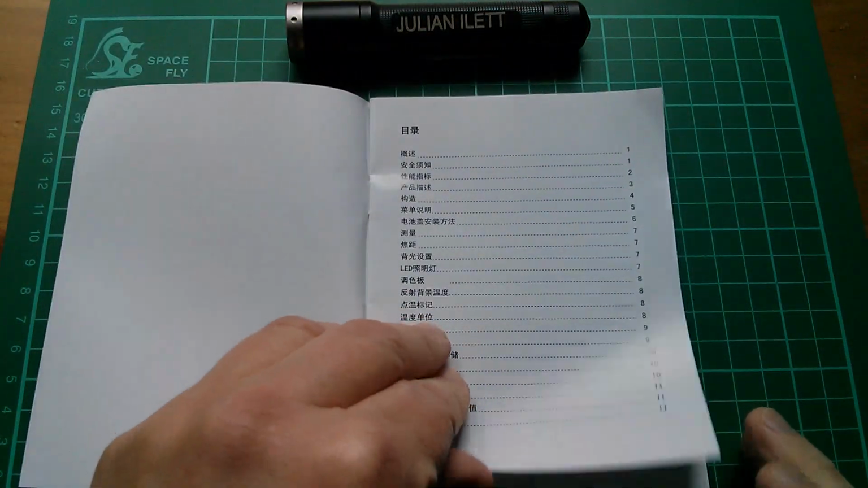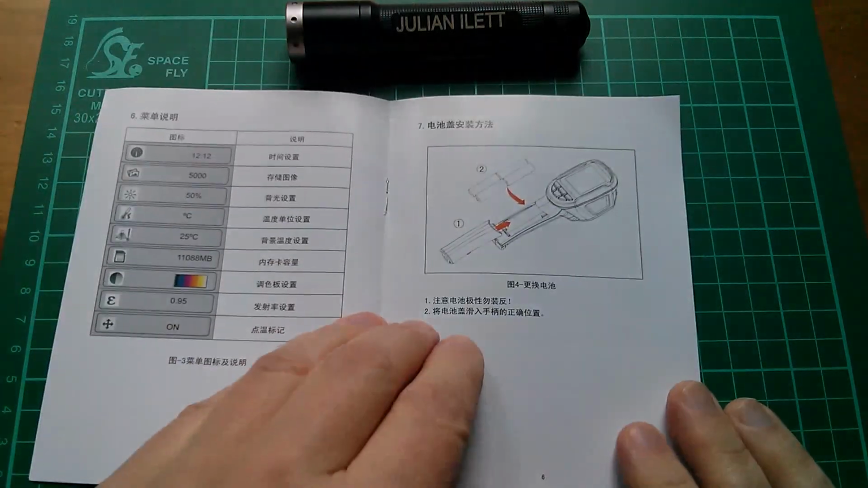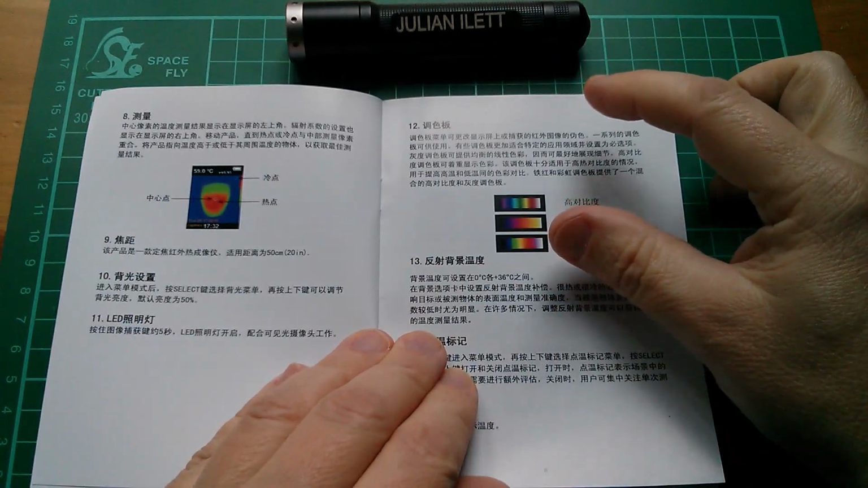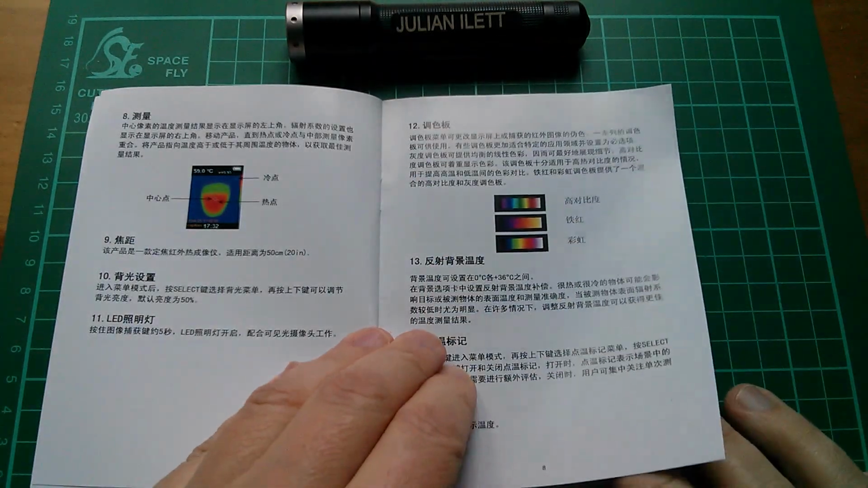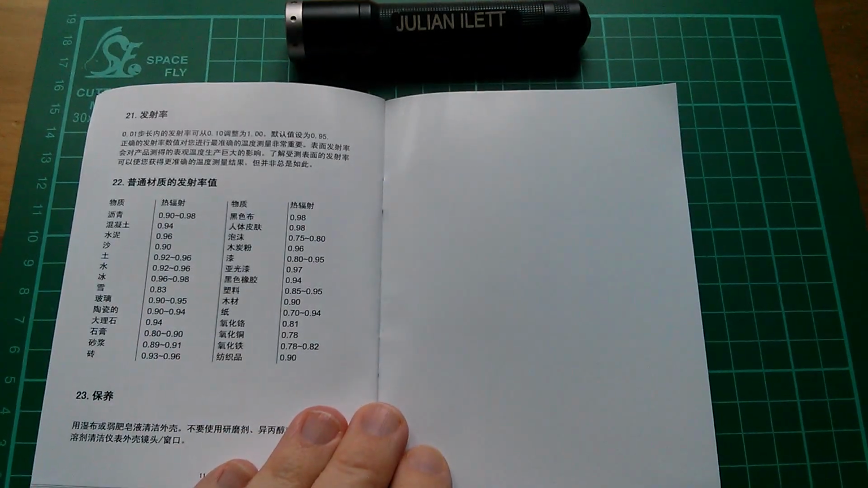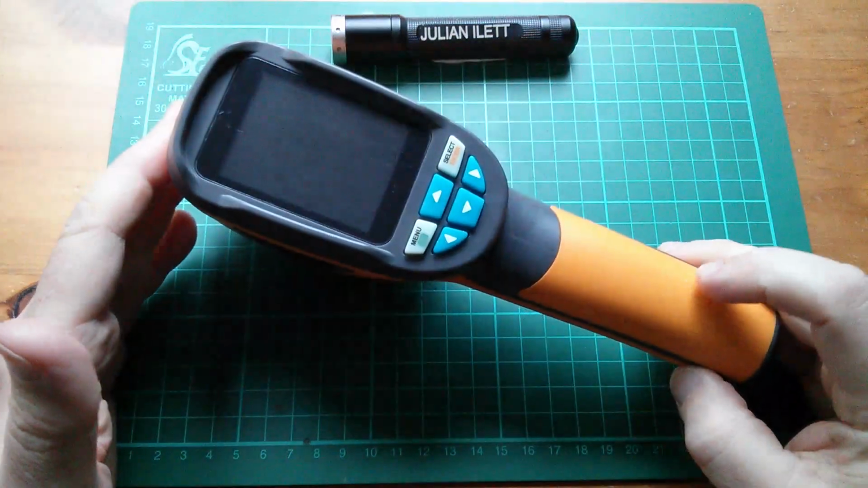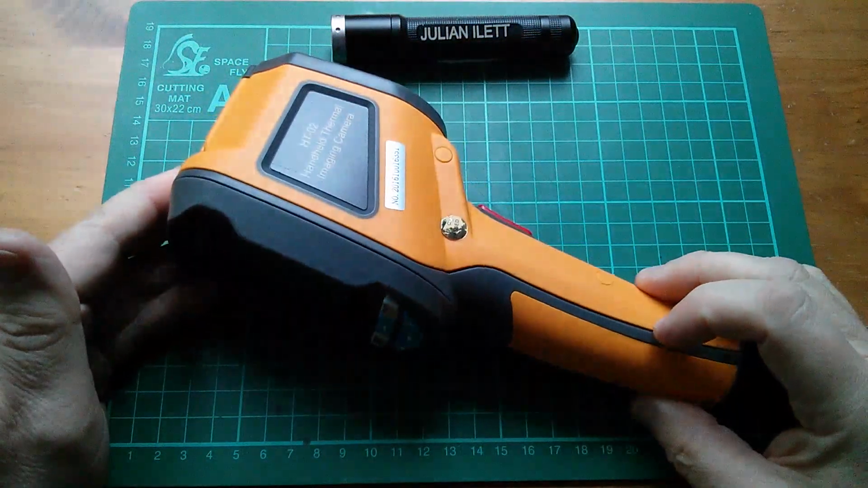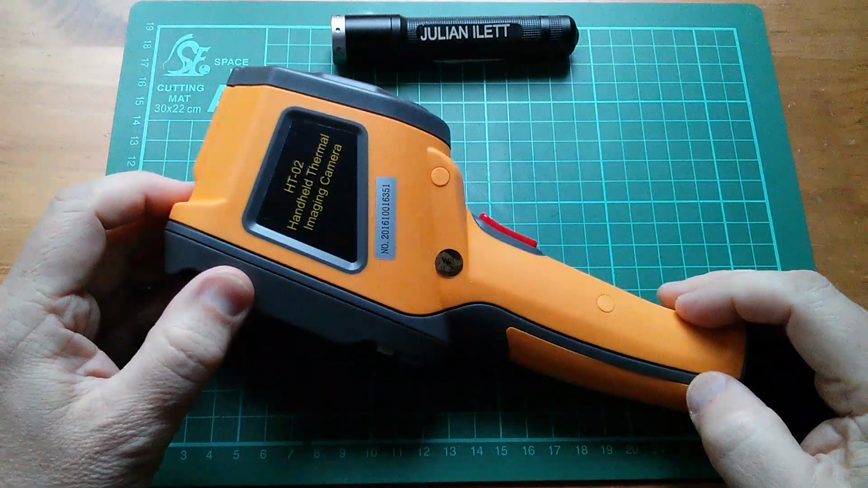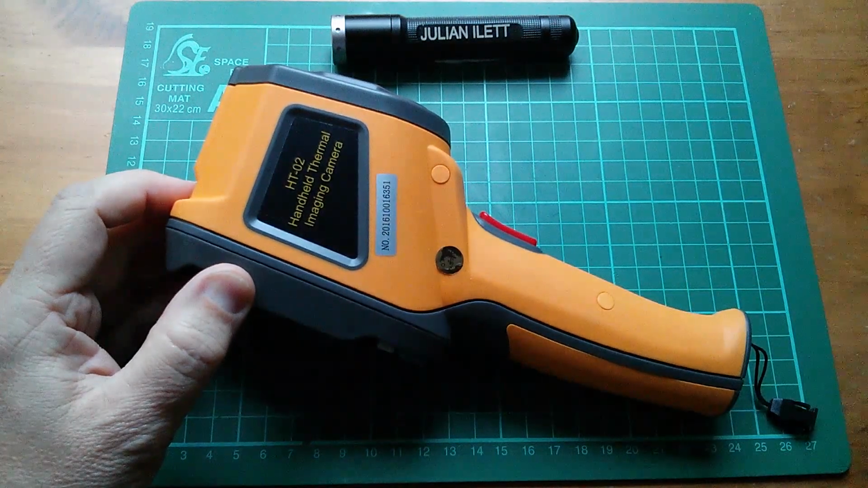The instruction manual is 100% Chinese, not a single word of English in here, so I've had to hover my camera running the Google Translate app over some of this to try and work out what it's saying, and I think I've got the gist of it. Now what I didn't want to do with this was my usual thing of blundering through, learning as I go along, so I've actually had a couple of hours playing with this thing, and I think I understand it reasonably well, and I'm going to be completely open about what I like about it and what I dislike about it.